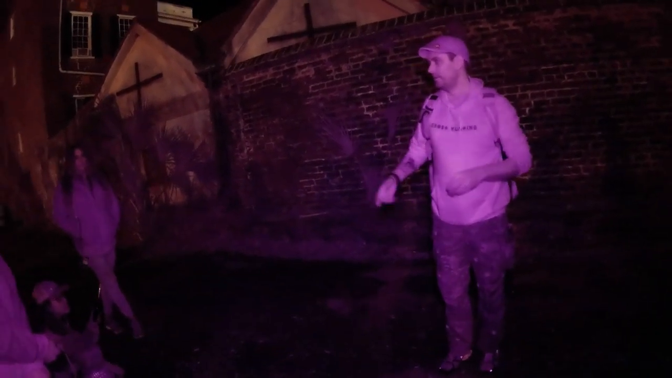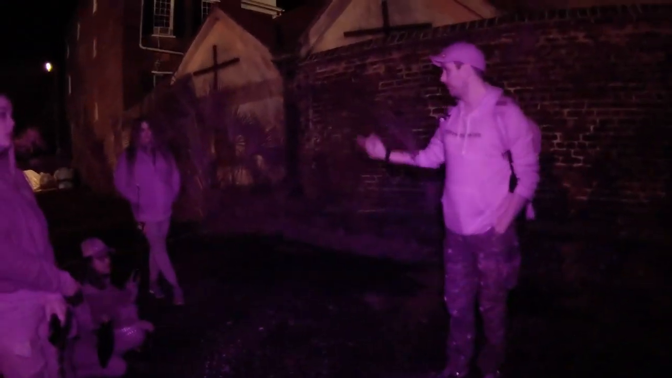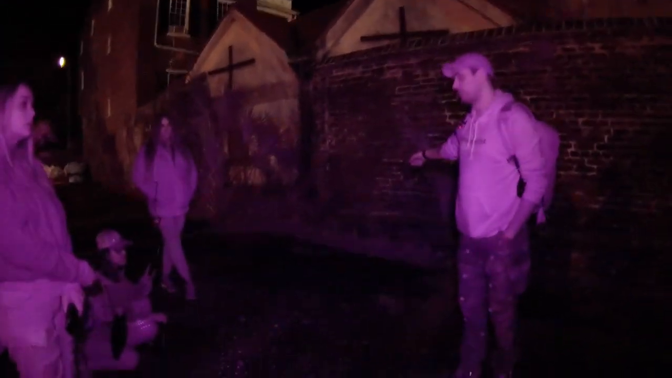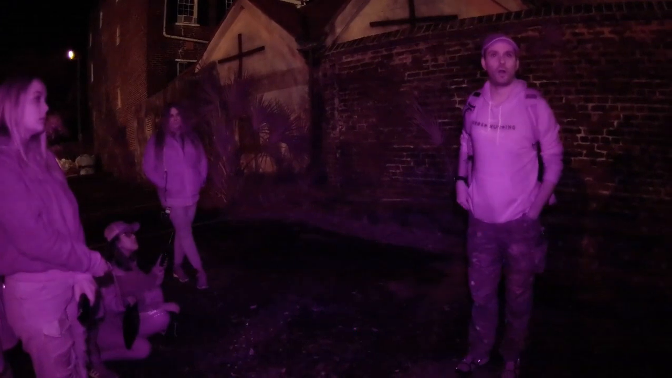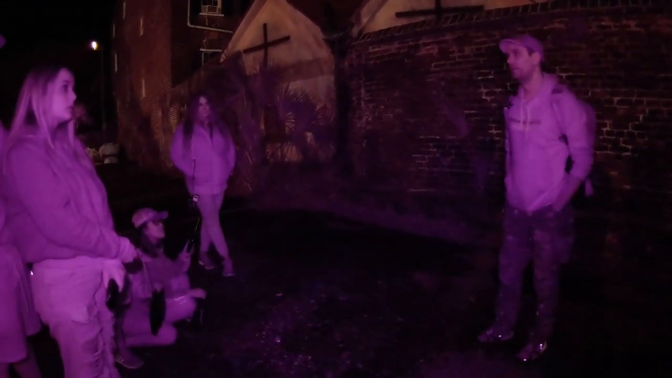But anyway, I'm picking this kid up by his armpit because he's about to hit his head on the pavement. His boyfriend picked him up from the other side of him, and we brought him over to the wall so he could sit down. We got him a bottle of water. He's feeling better. And then I told them the history of Anne Bonny, like I just told you.